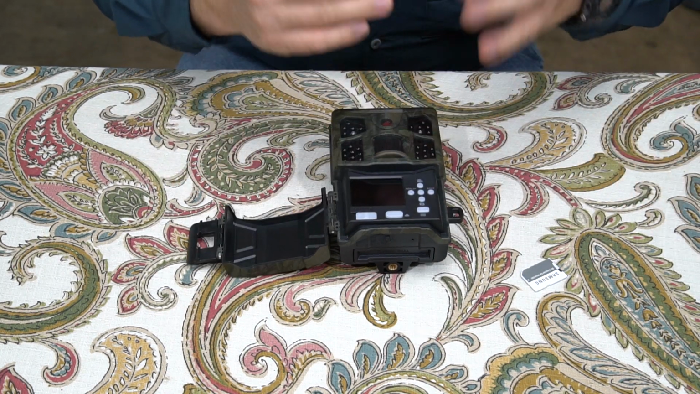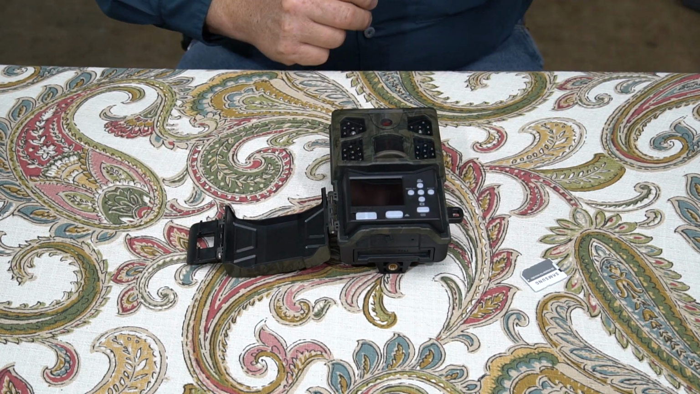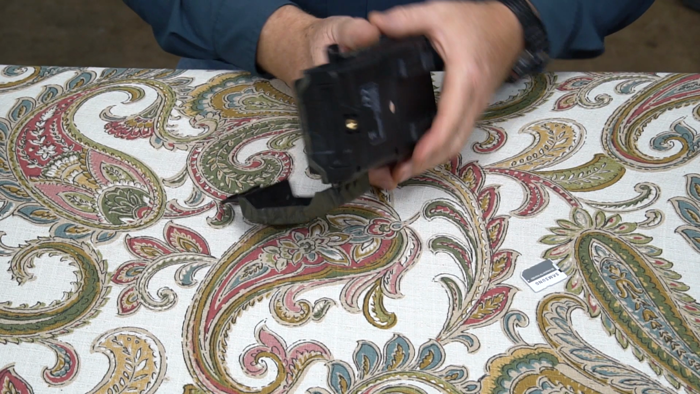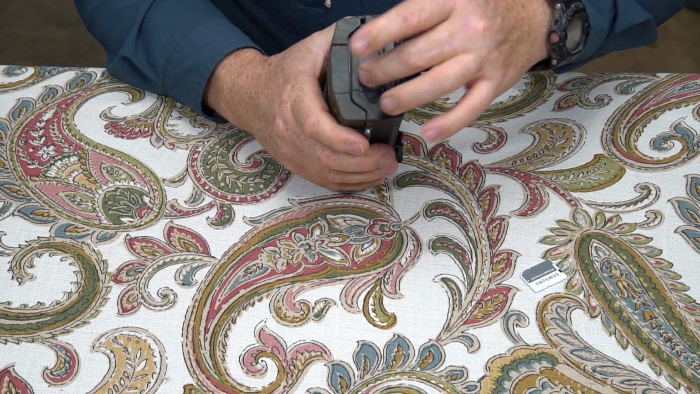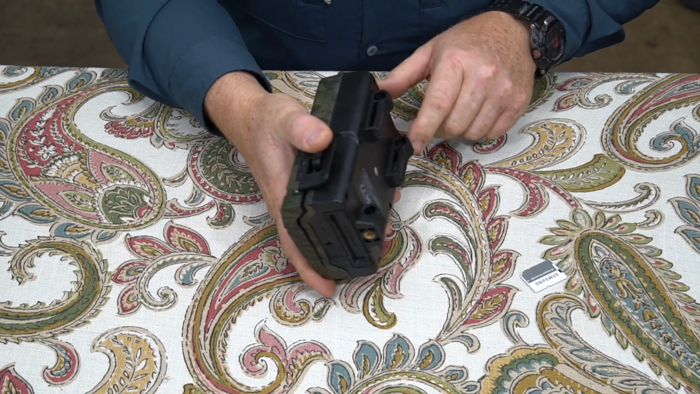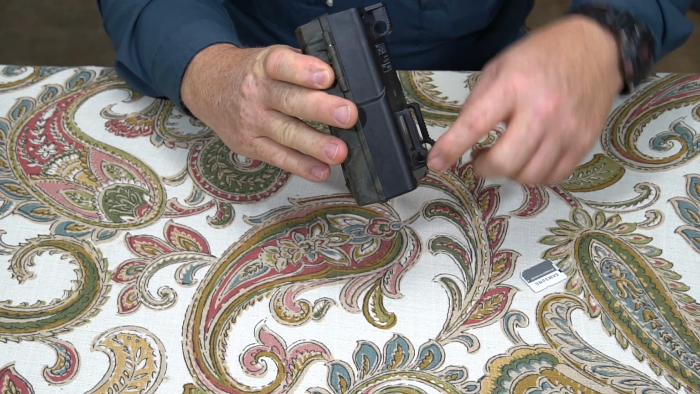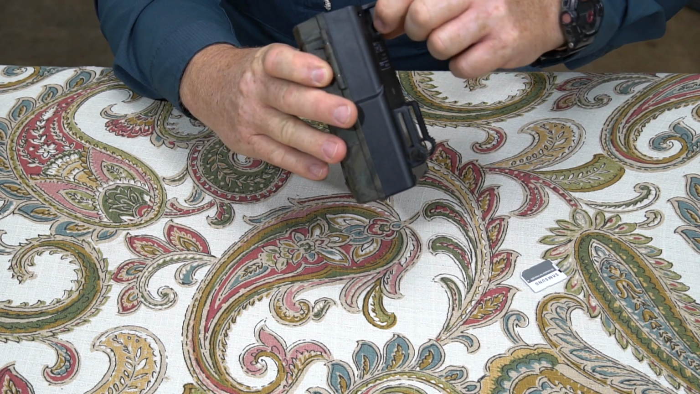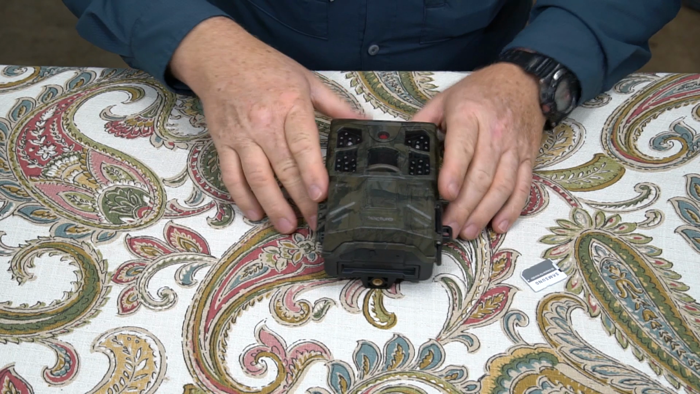The settings are pretty easy to go through. I don't need to walk through that. You know how to do those. Okay, let's see here. It has the tripod screw on the bottom, DC power port, strap right here, and also you can use ropes, both top and bottom. It has rope loops, and that's a pretty neat feature there. Okay, so let's talk about the stats.